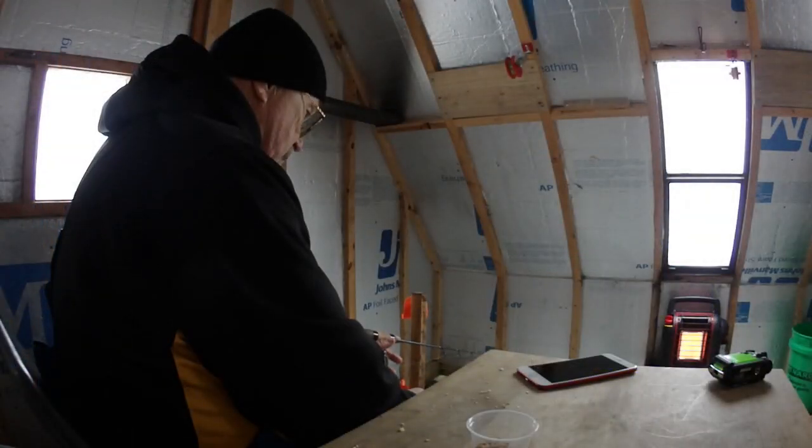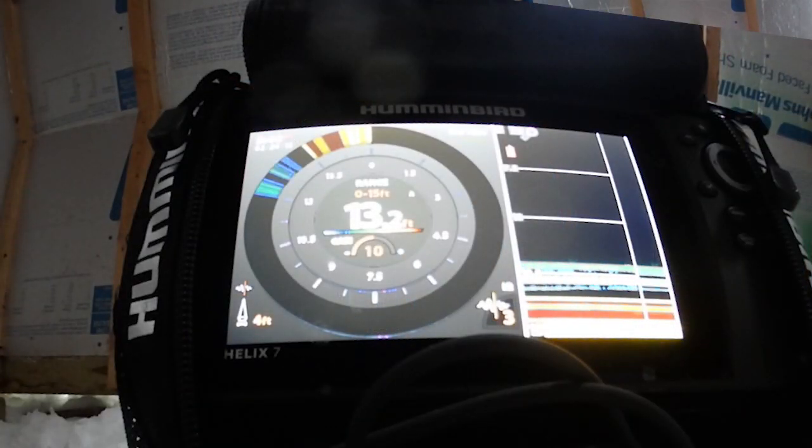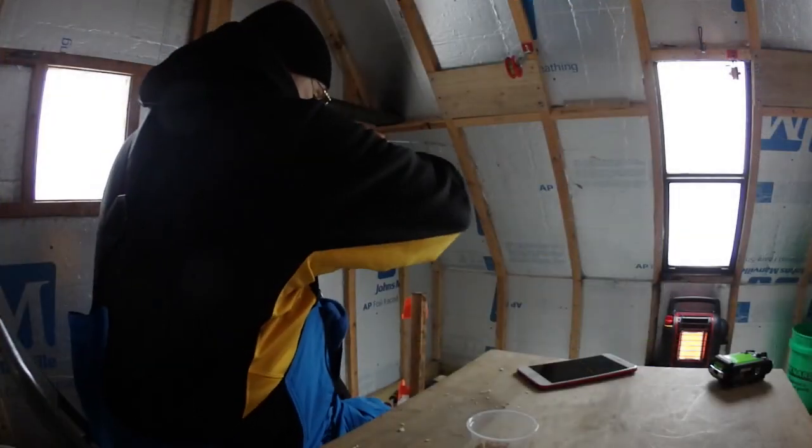We use almost exclusively the Humminbird Ice 7s under these conditions, and it's really a lot of fun fishing these panfish and watching that sonar. See that mark coming up towards, this is my jig right here. See that mark coming up towards it? That's a panfish. It's now looking right at my jig. I'm trying to induce it to hit. And it did.